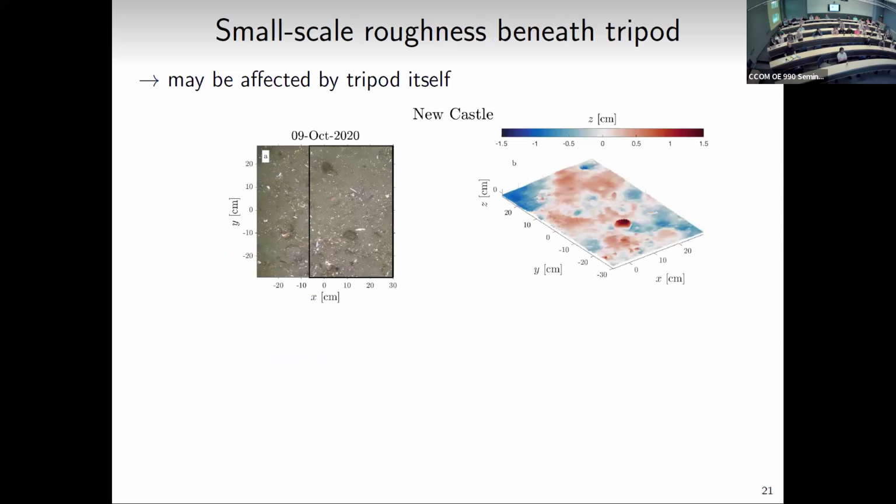So first, let's talk about how I computed the roughness. Here is an image of the seafloor. This is the downwards looking camera that's on the bottom of the tripod, and it's a stereo camera. So you get two cameras. One's looking slightly to one angle and the other slightly to the other angle, and they're going to look almost the same. And there are algorithms that you can use to compute a digital elevation map.